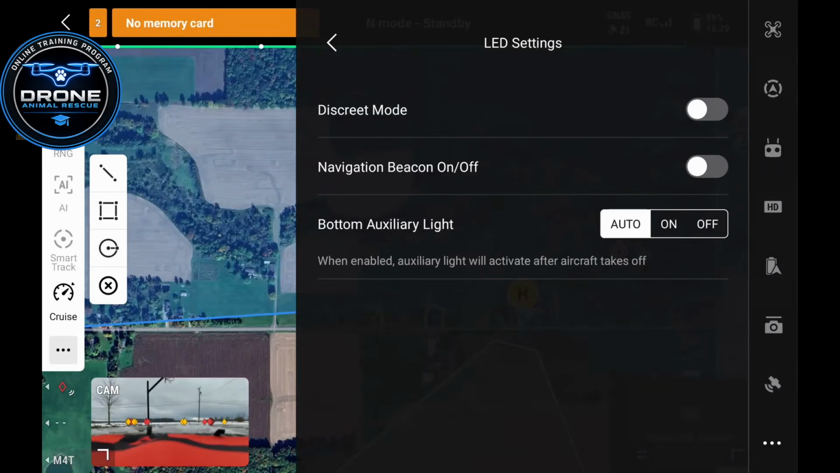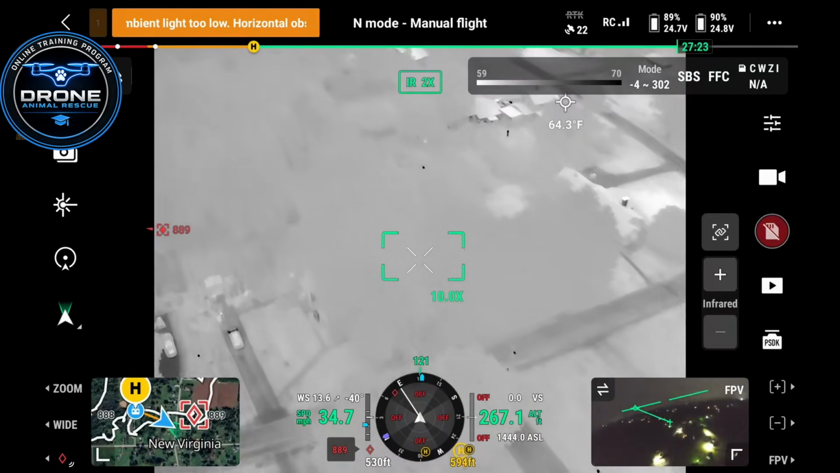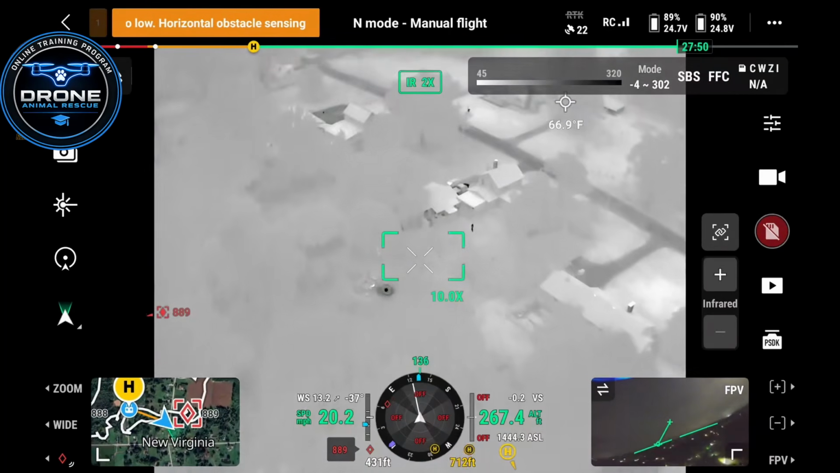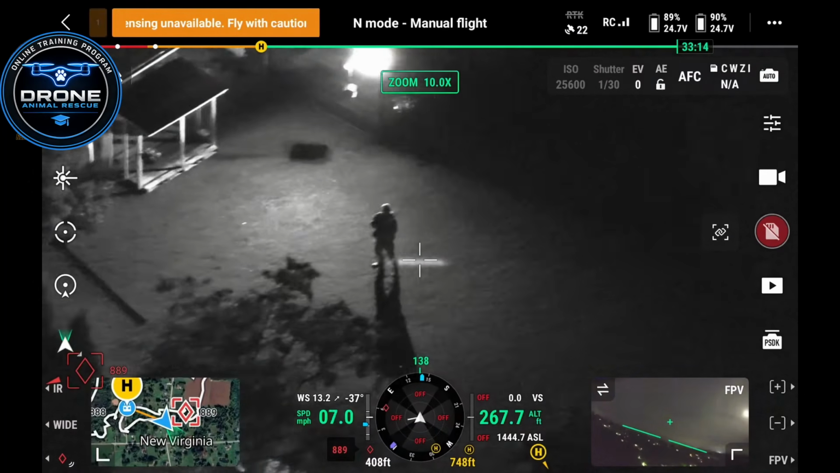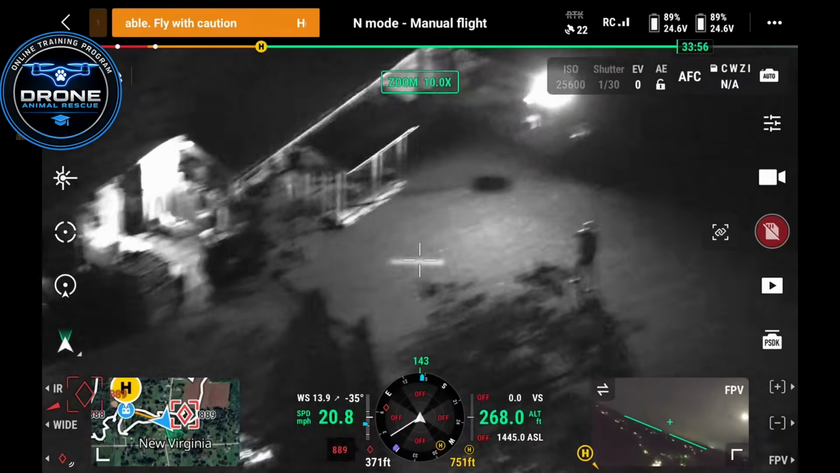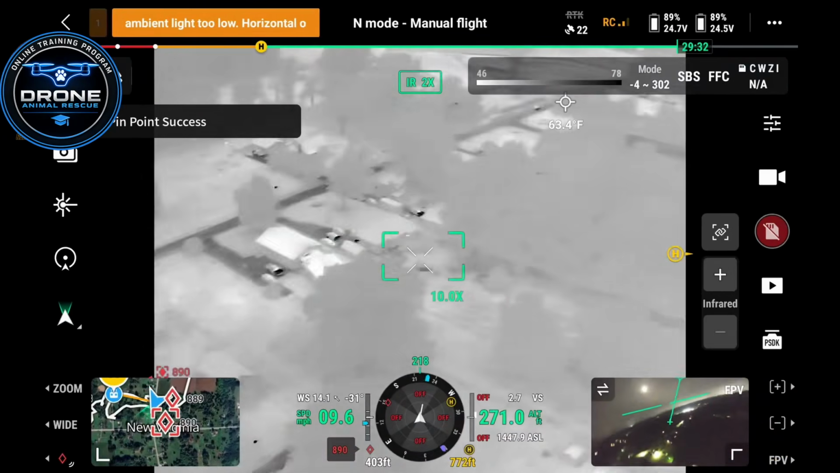Your LED settings, if you're using the 4T here, you'll also find these settings here in a different section that I will show you later. But your discrete mode is basically going to turn all the lights on your drone off. I've actually used this feature a lot of times. My drone, I'll say, has been shot at a few different times, and in the event of that, I will turn on discrete mode to protect my equipment, and then obviously I'm gonna land.